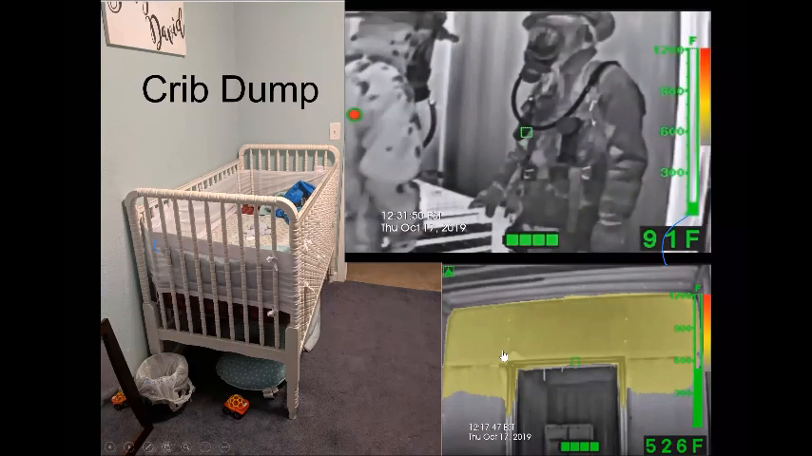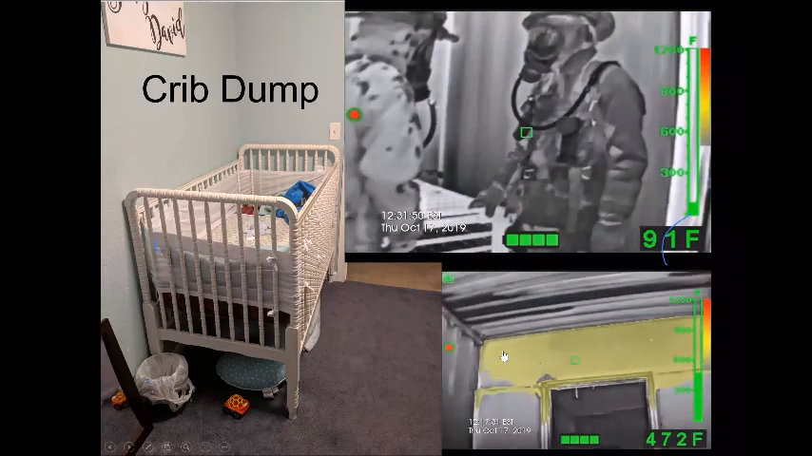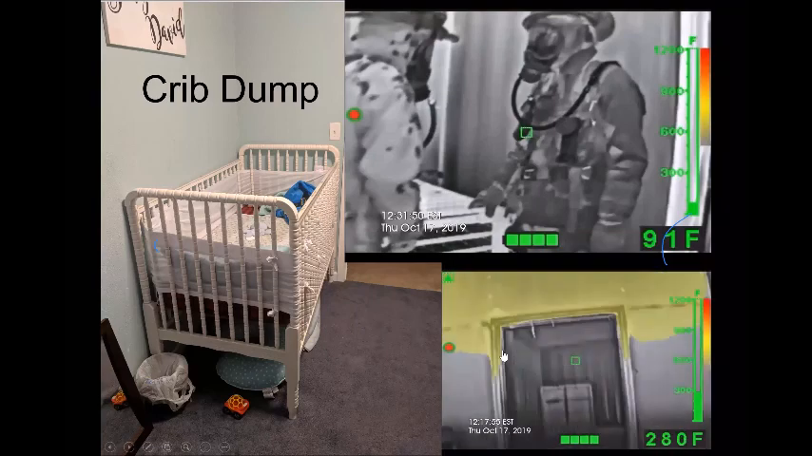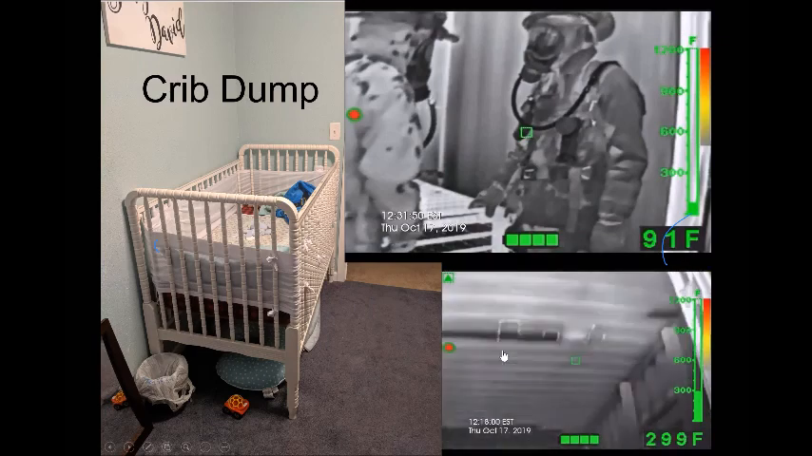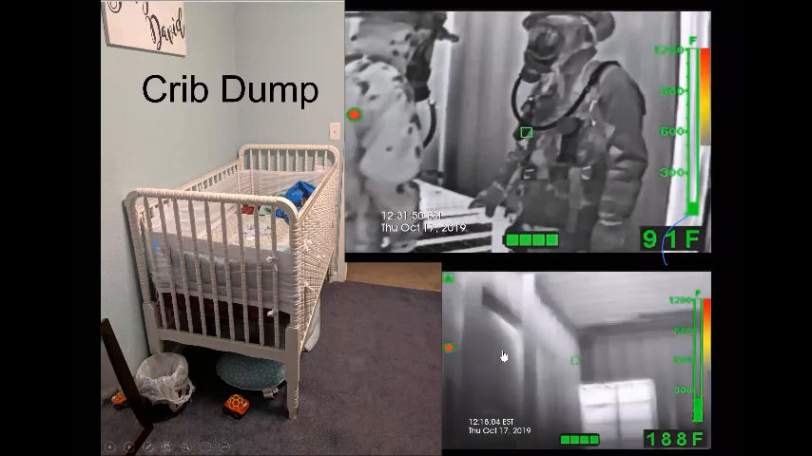The other thing with the camera is, what are the convective currents doing? Are they moving towards the rooms we're trying to search? How quickly can I find that crib and go straight to it? Tell my partner, hey, the crib's right over here, line of sight, put the camera in front of his face, and now he's staring at it.